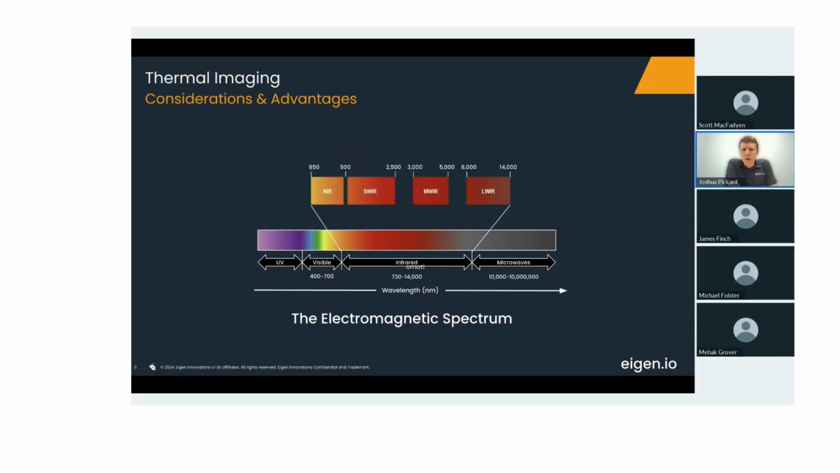So going from visible to the infrared space, infrared gets divided into 4 different categories. We have near infrared and shortwave infrared. And these are useful for certain inspections that absorb and reflect light.